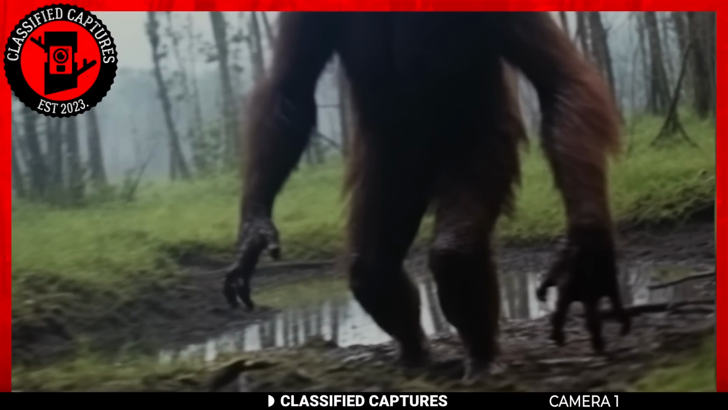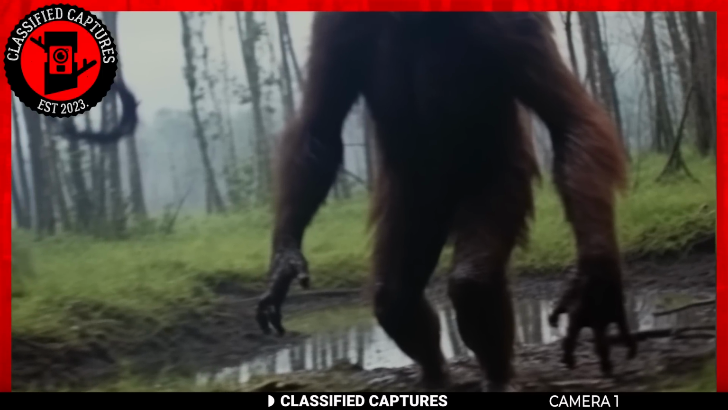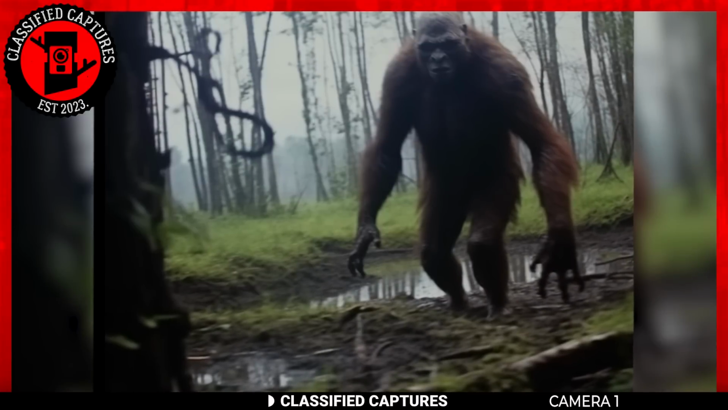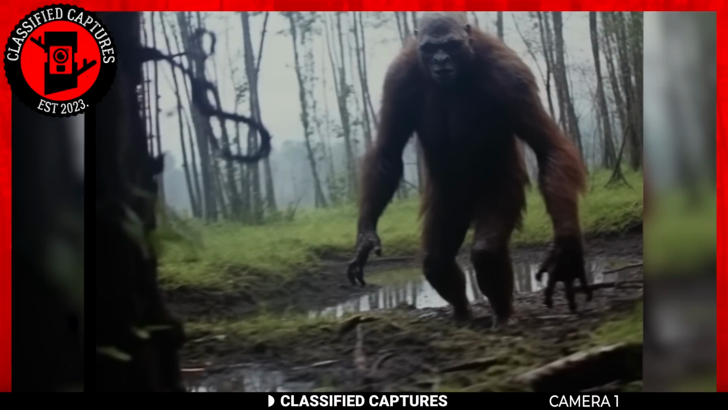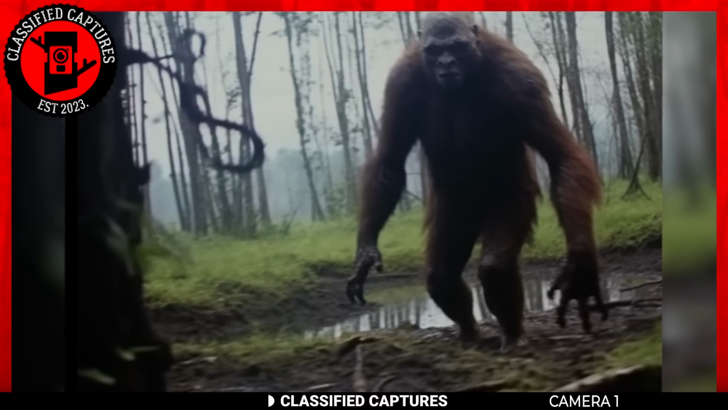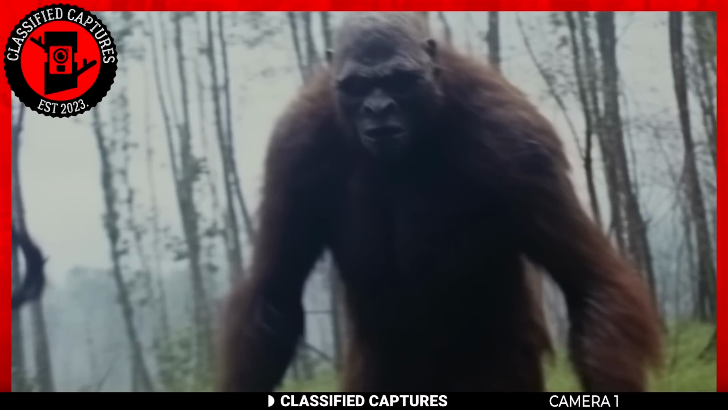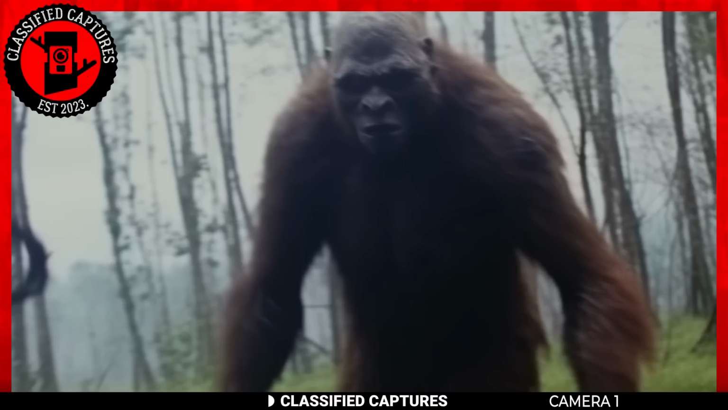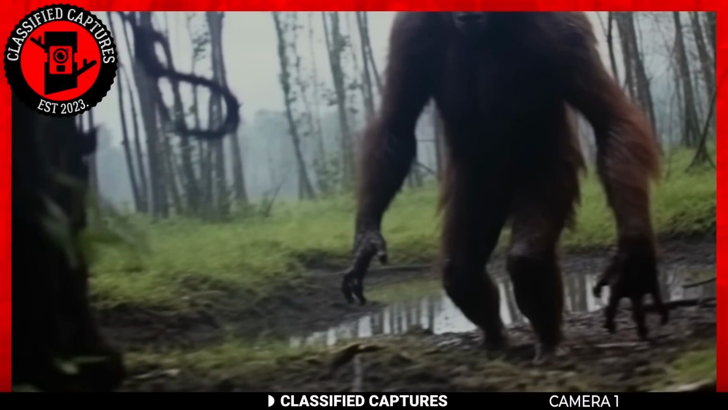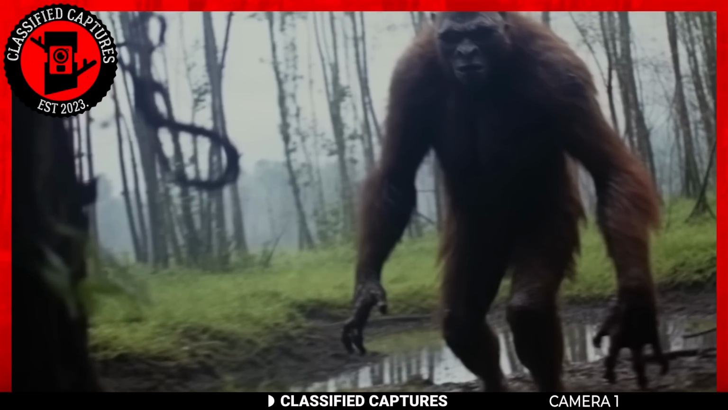Unlike most of the Bigfoot captures we have seen on this channel, this particular one is hunched over with its hands having only fingers. It looks like it's got something sinister or threatening in its path because there's no other explanation for the serious look on its face. Unless, of course, it's noticed the trail camera and knows exactly what it is and isn't happy about being filmed. For that to be a possibility, the creature must be capable of some level of intelligence that Bigfoots are rumored